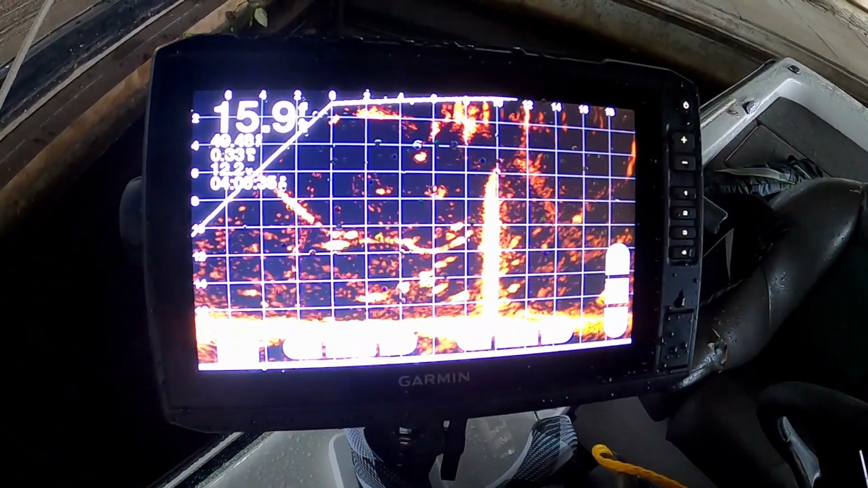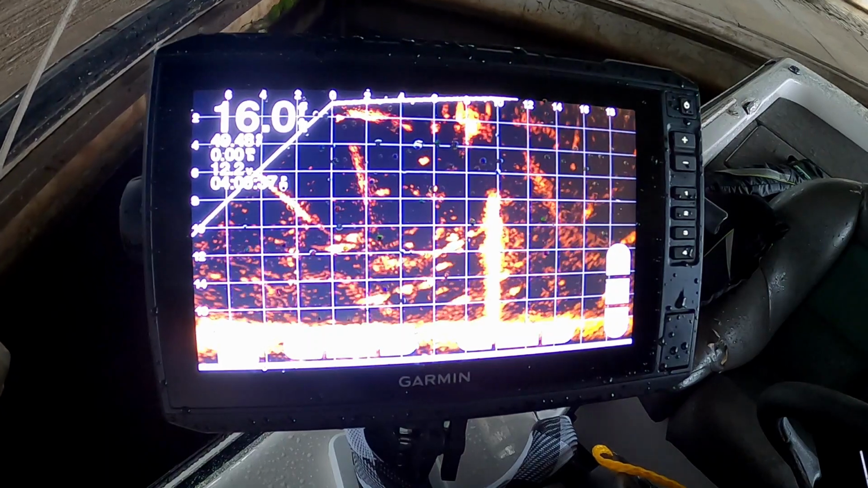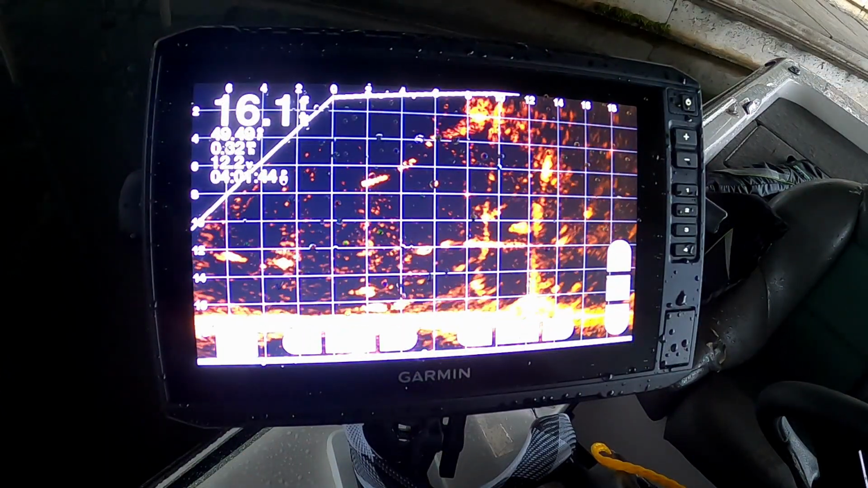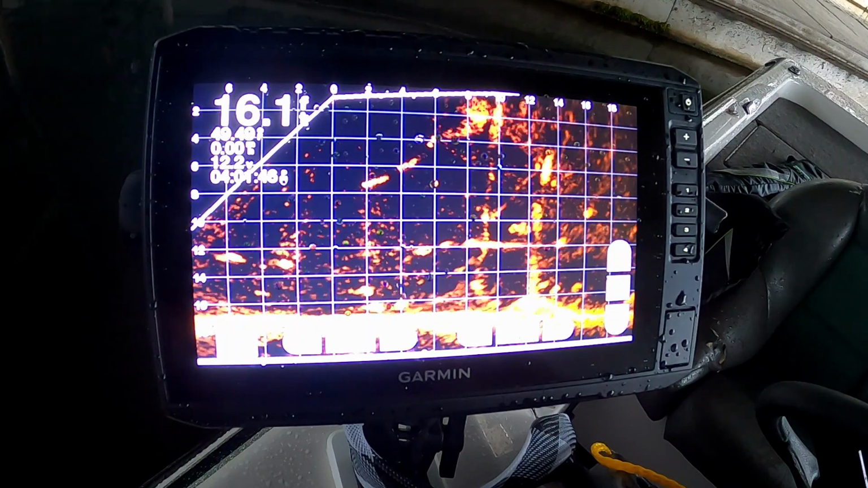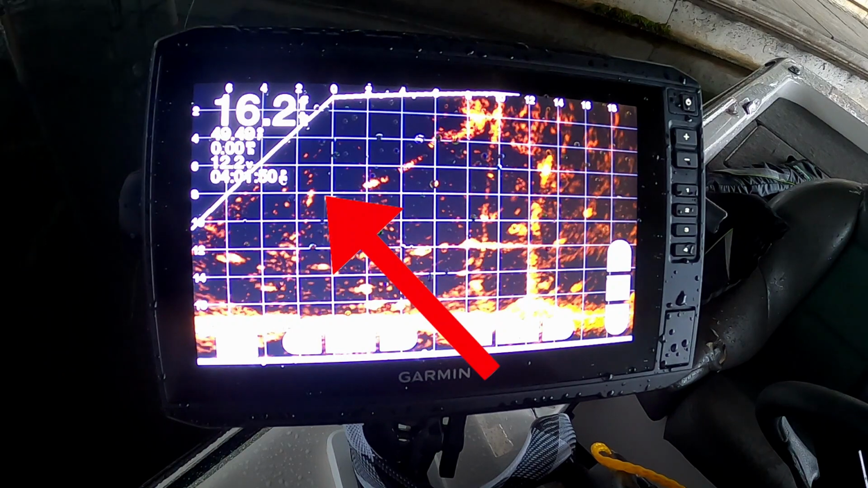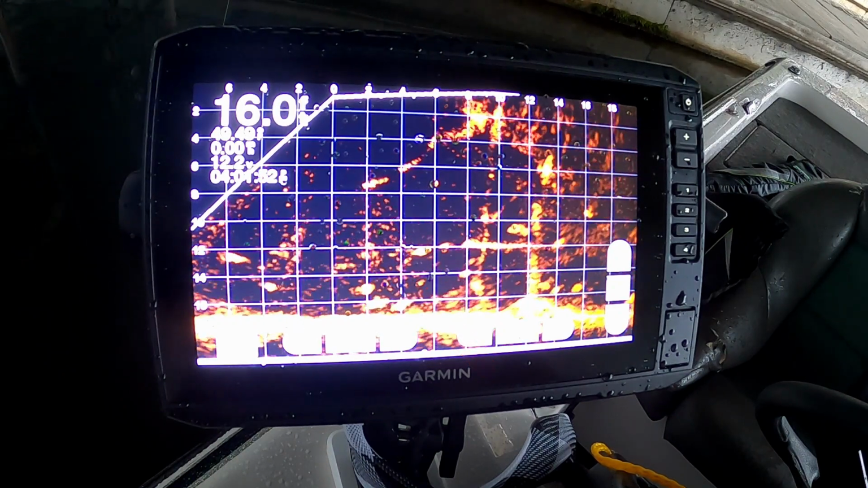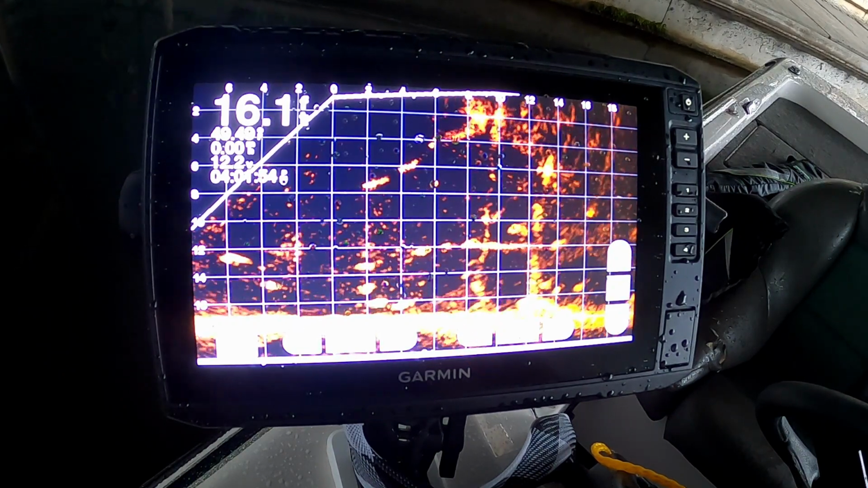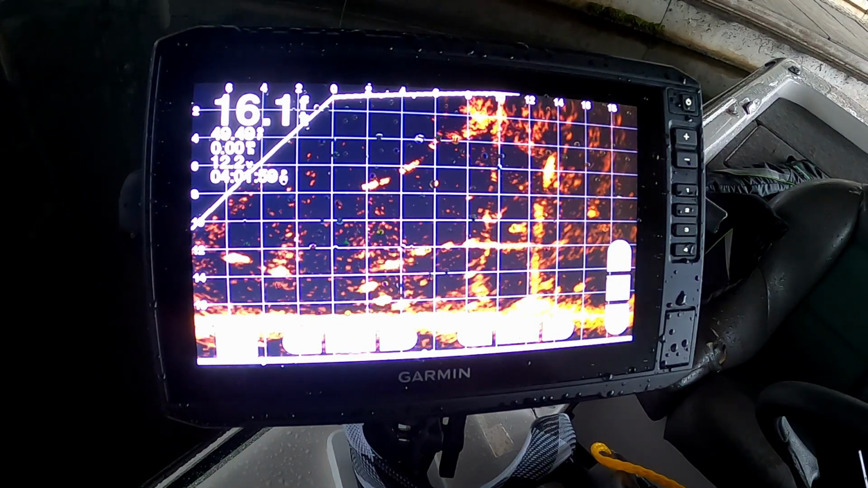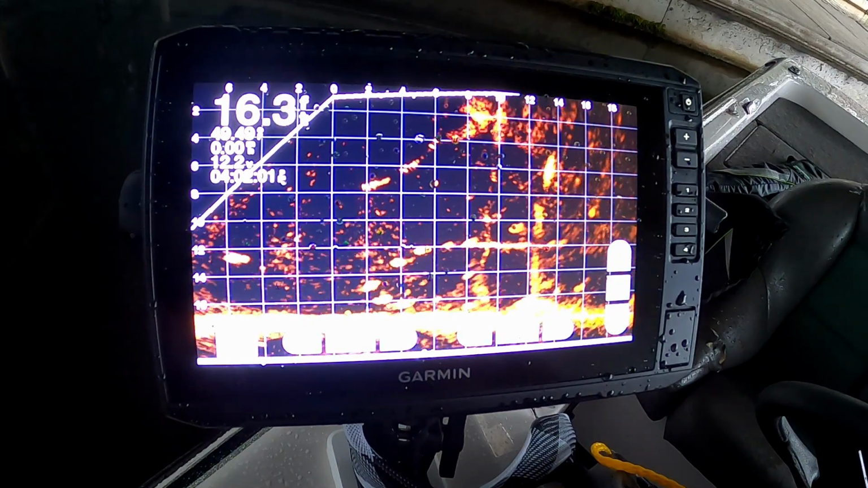Alright, let's see if we can get one on camera here. I'm just going to put the camera on the scope. So we'll look at a couple different techniques that I use since we can see it on the Livescope here. This first one's just going to be a vertical drop. This is just a traditional presentation. Most people use this, just dropping it straight down. You don't need a Livescope to do this. You just need to know the depth. I'm just dropping it straight down. I'm going to pop it a couple times, and he's going to hit.